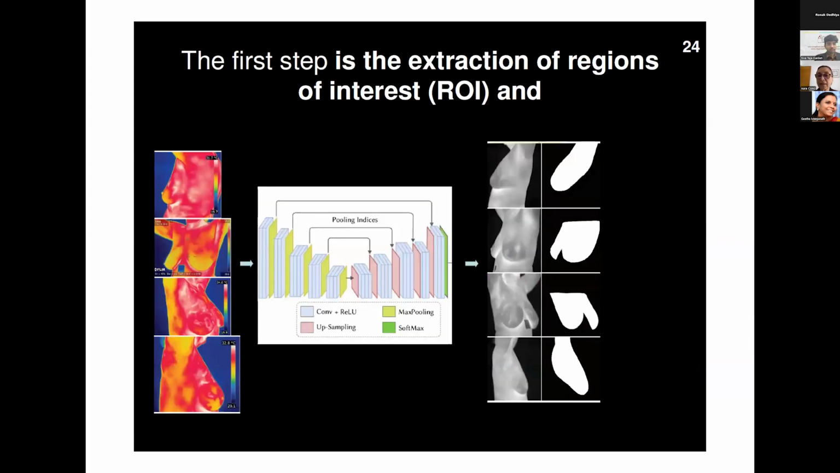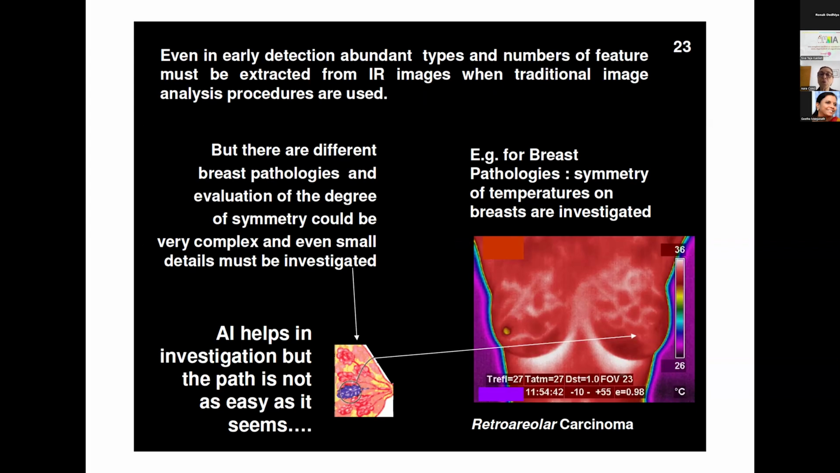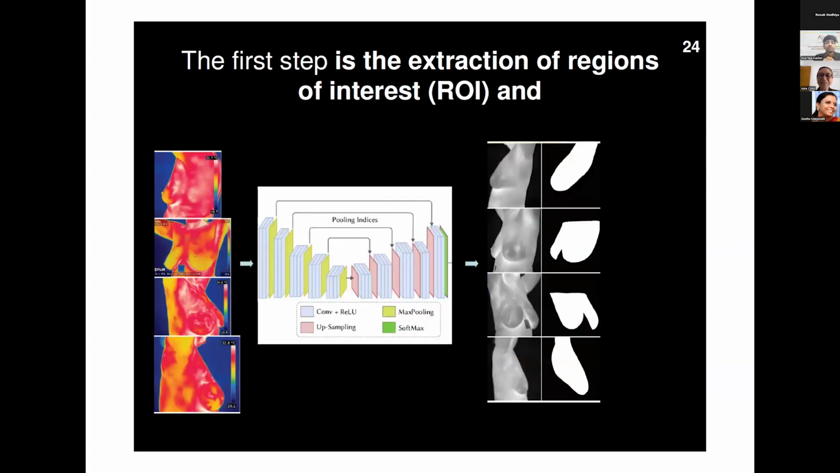It is usually very complex to decide only visually because you can forget some detail. So it's very important to use the computer for this, and I think it is very important to use all resources possible for it.